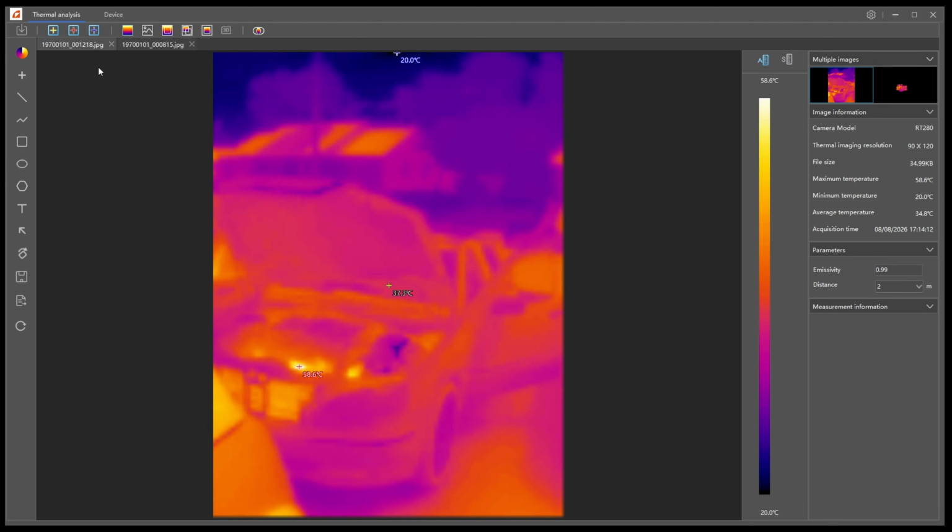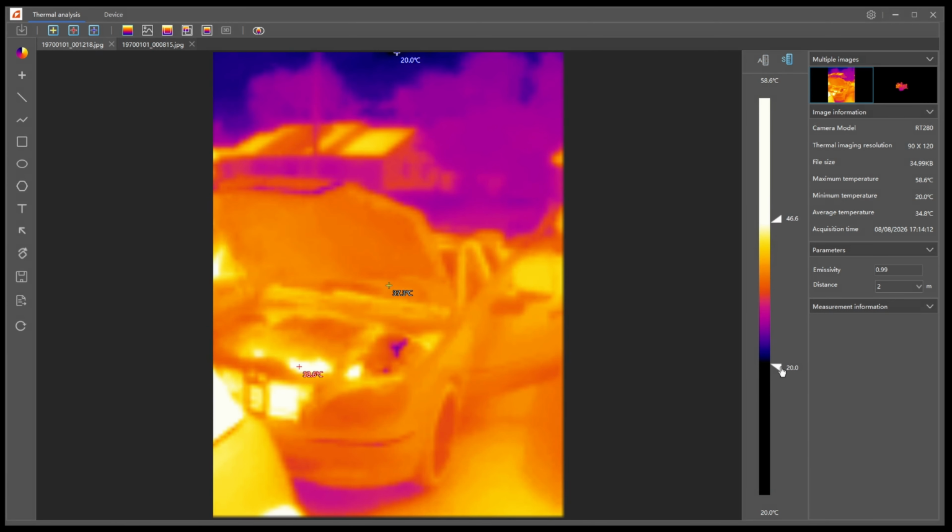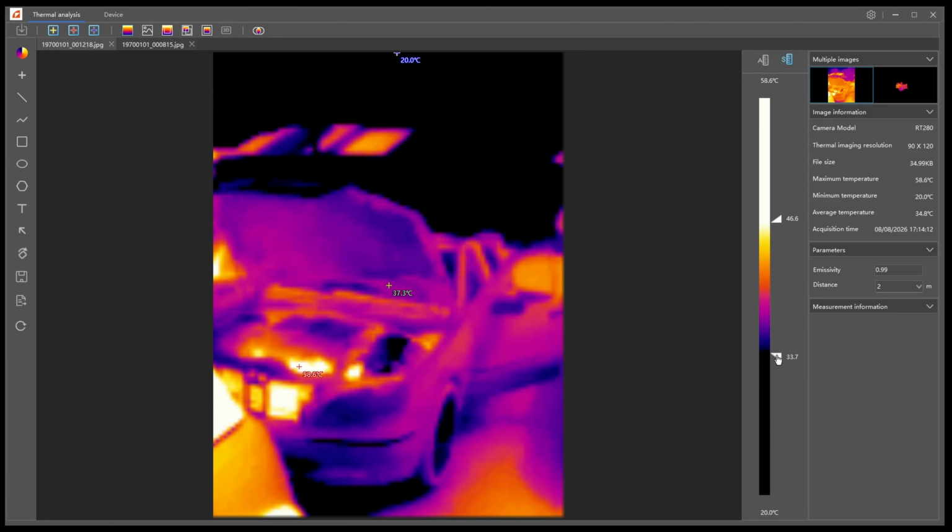I also opened a picture of my car, and you can see here, you can kind of make out the car, but with this gradient adjustment, you can really bring that up and make it a lot more visible. And you can see the radiator here, the engine here, and the outline of the car. So the software gives you a lot of flexibility to adjust images for whatever your purposes are. So you just transfer your images onto your computer, open them in the software, and tweak them however you want.